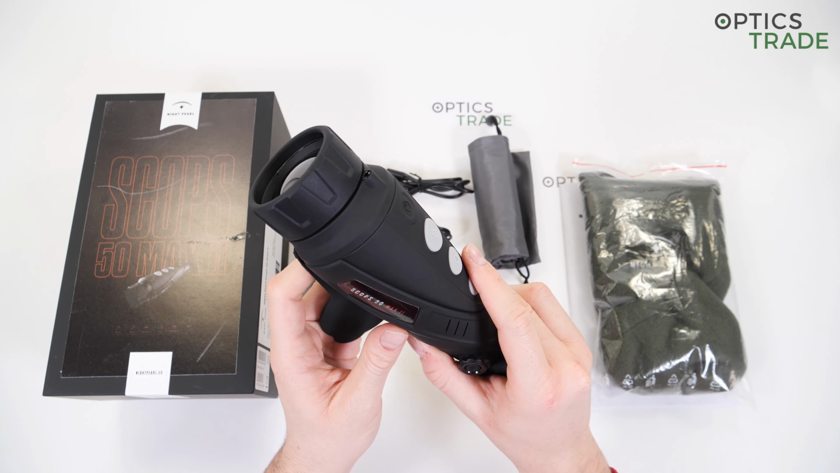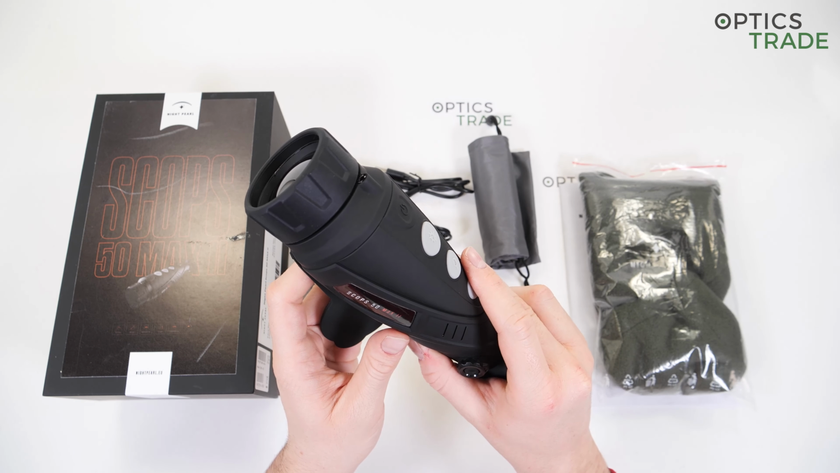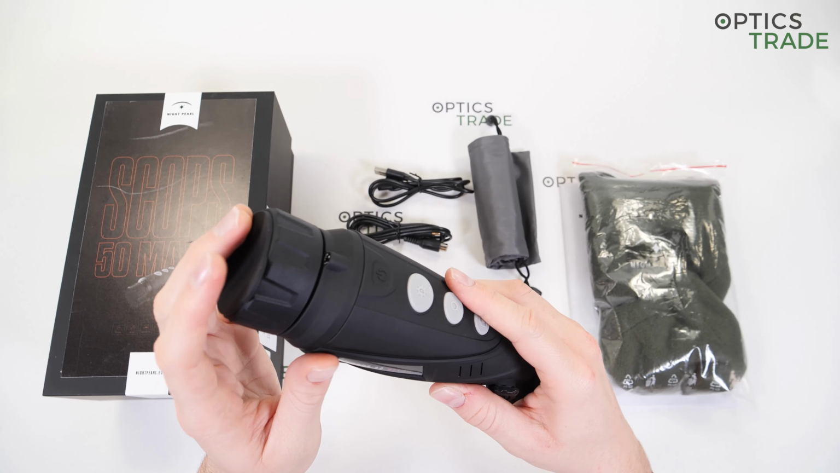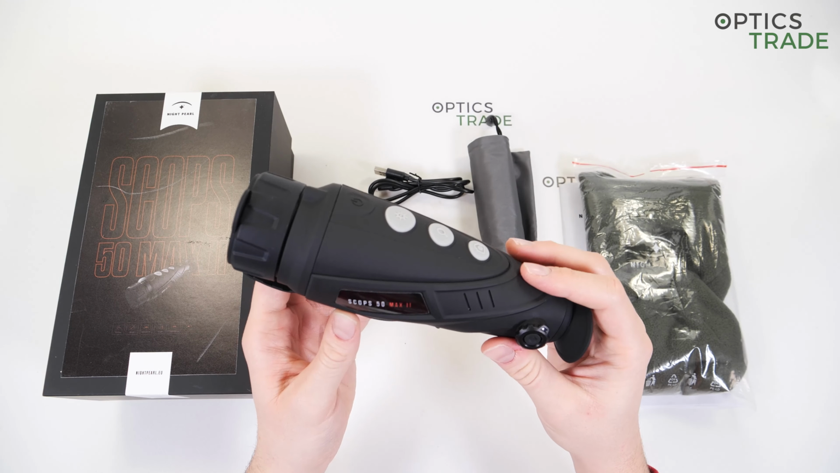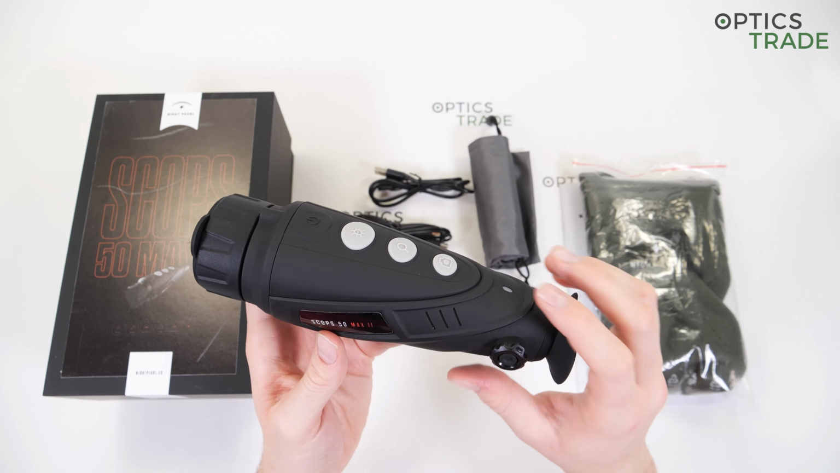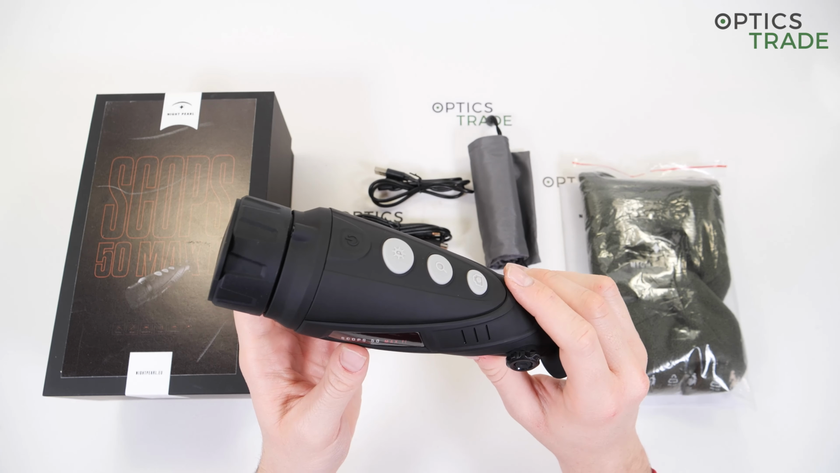It can withstand temperatures down to -10 degrees Celsius. You can expect this device to run for up to 6 hours. This is of course dependent on the weather and on the features used while you're out in the field.